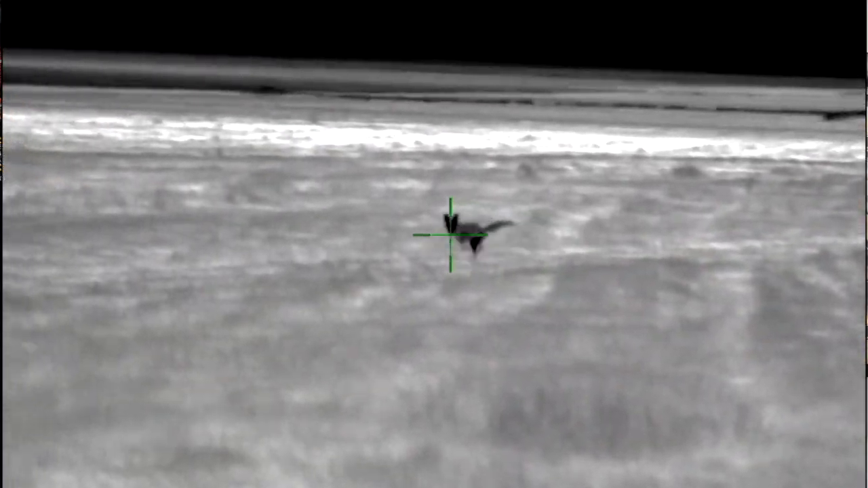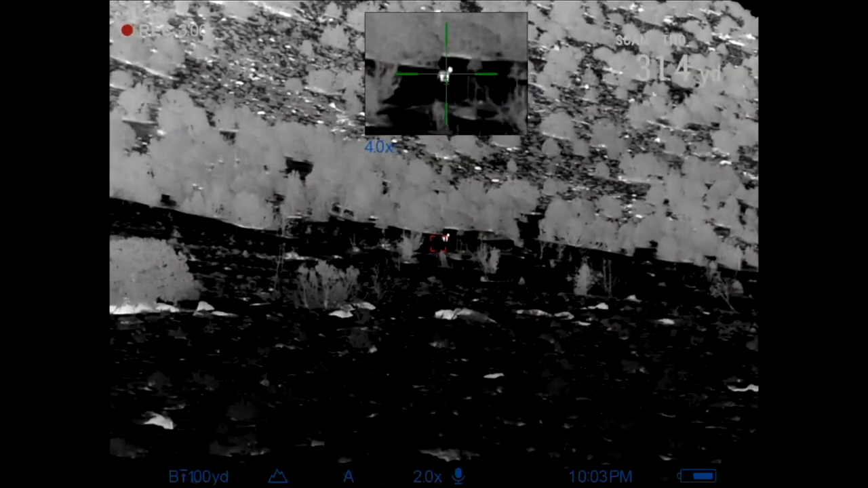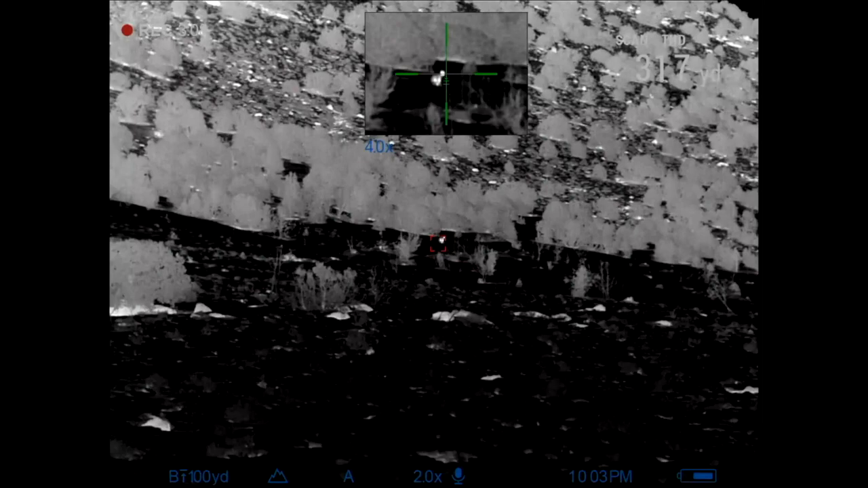The one thing that I didn't realize, there's no depth perception with thermal. So having this rangefinder is super helpful. You range that, it actually brings up a separate screen inside of the thermal. Find whatever you're aiming at and it will range that distance for you. It really helps me to be able to know where they're at and how close they are.